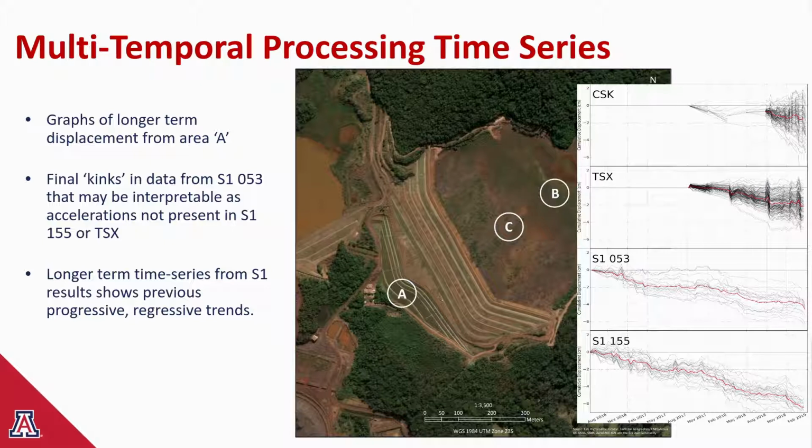Next, note that there is displacement at area A, but it goes back years. Focusing on the right-hand end of the graphs, though, there is no obvious sign of acceleration prior to failure. Sentinel 1053 has a small downturn prior to failure, and others have pointed to this kink, but when you measure it statistically, it's not really anomalous. There are other similar kinks in 053's own time series and also in other datasets. So it seems unlikely that this would have raised an alarm.